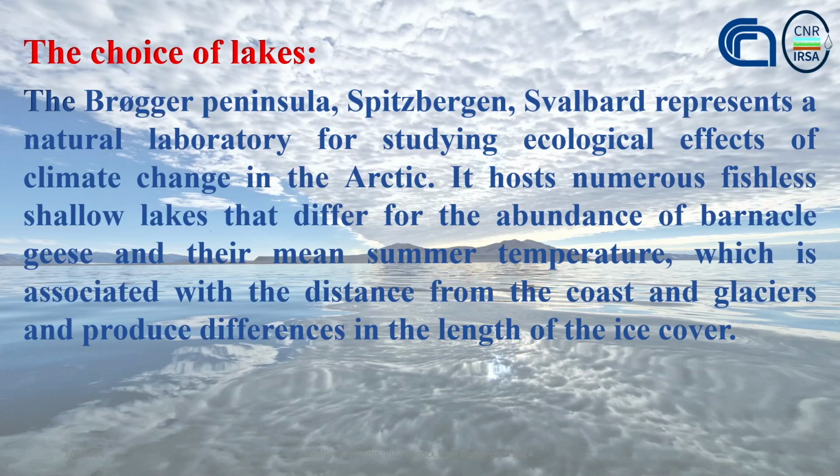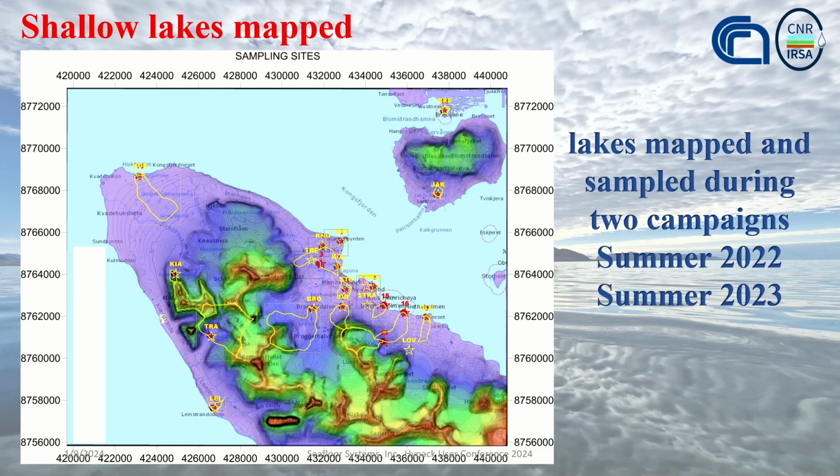So here the Brøgger Peninsula on Svalbard provided the researchers with the ideal research area owing to its multitude of fishless glacial melt lakes concentrated in an accessible location. Here we can see a map of all the survey lakes that they've got. So I think there were 23 lakes identified and marked for survey as part of the study.